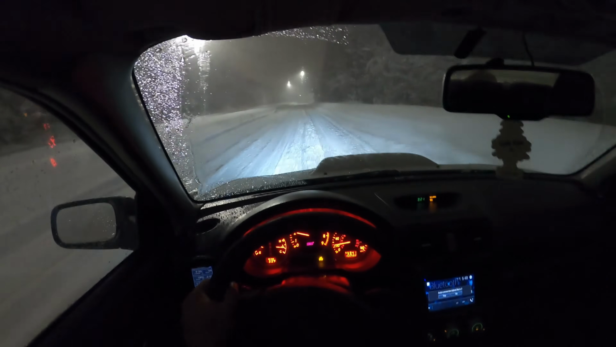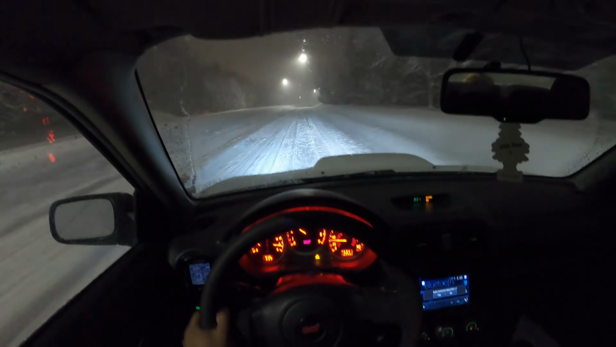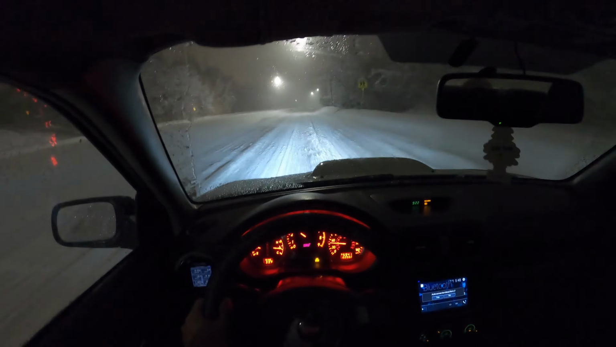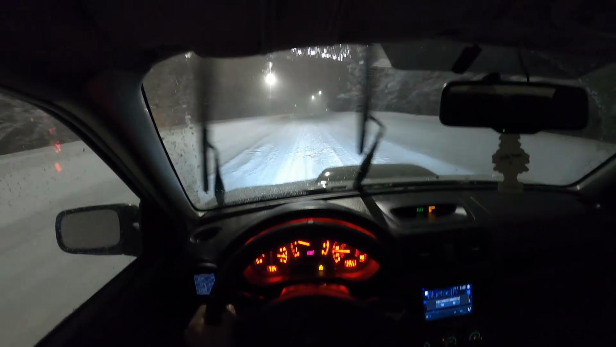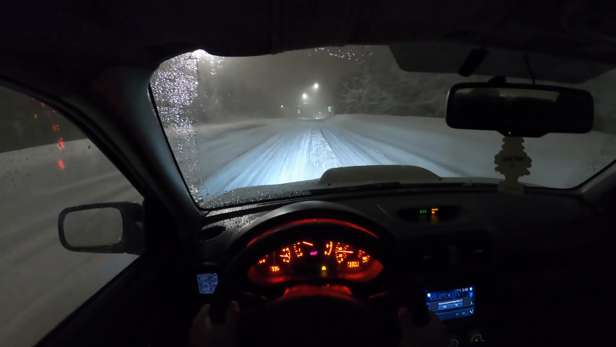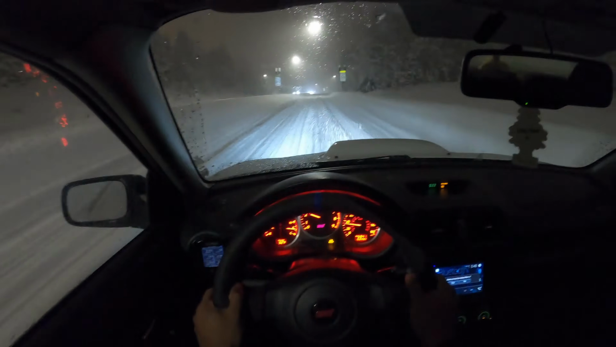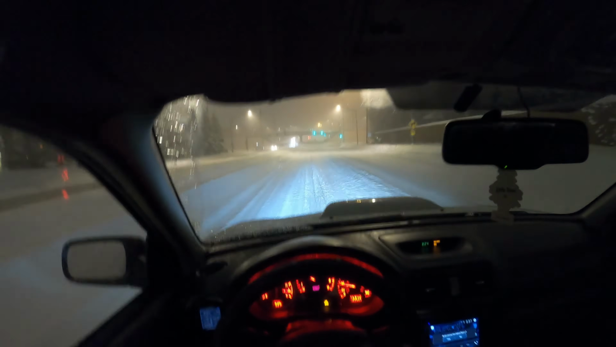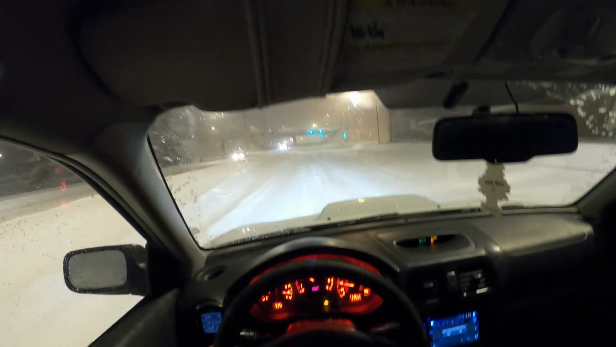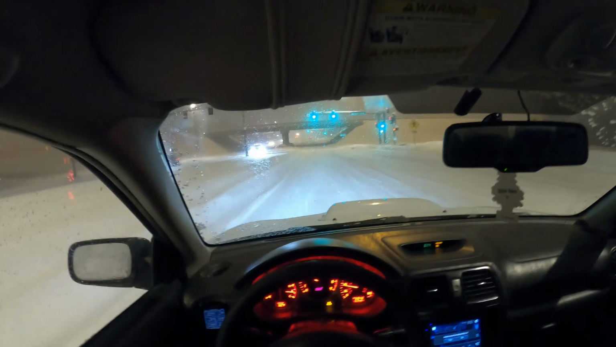This is absurd. This is like 6 inches. Look at that. That is crazy. My suspension is so stiff, so this is not helping at all. Mix that with the snow and the ice and the mini potholes.